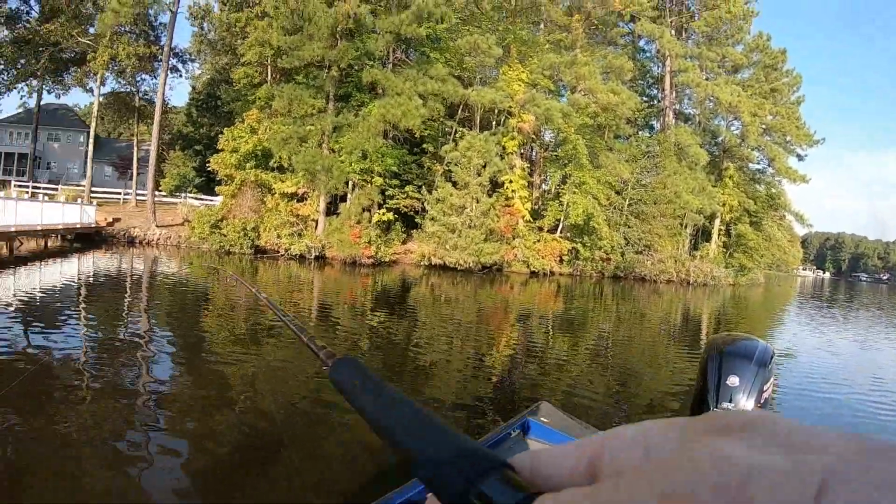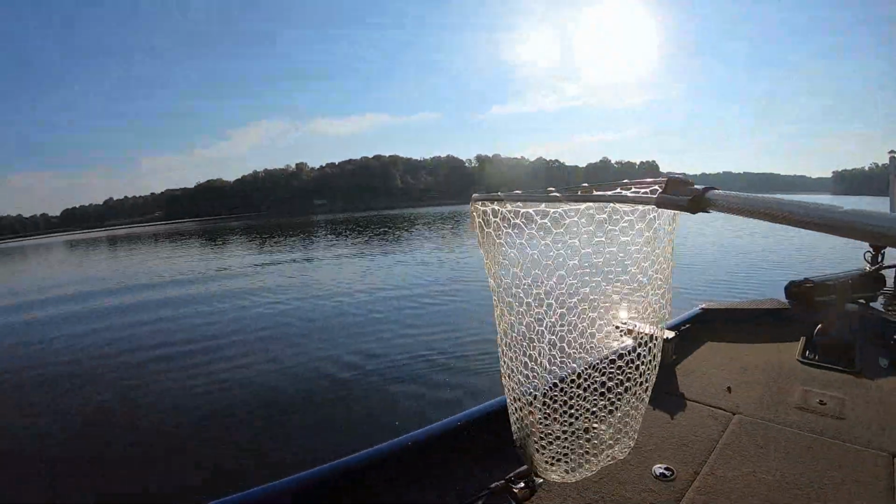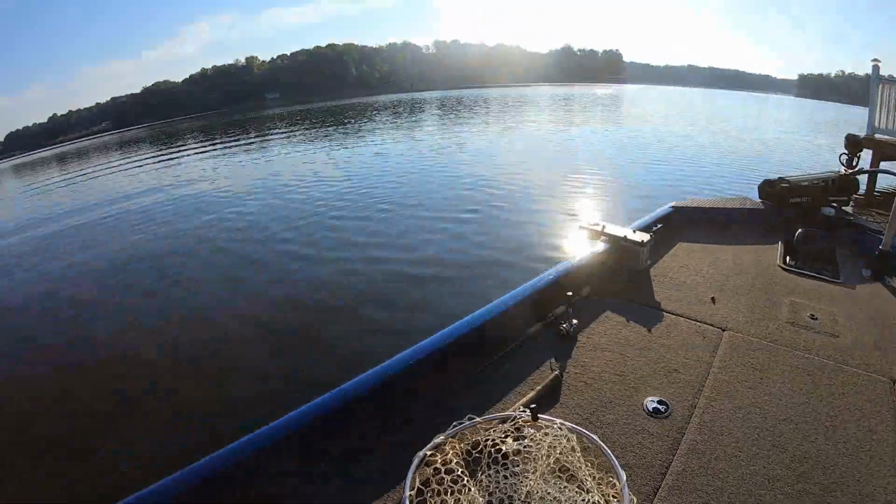Our water visibility today, guys, is about 2.5 feet to 3. It's gotten a little dirty because we had a bunch of rain last weekend. And I'm fishing a community hole. This is a place that everybody fishes. I'm just out here early this morning, and it's during the week, so I've seen one boat.